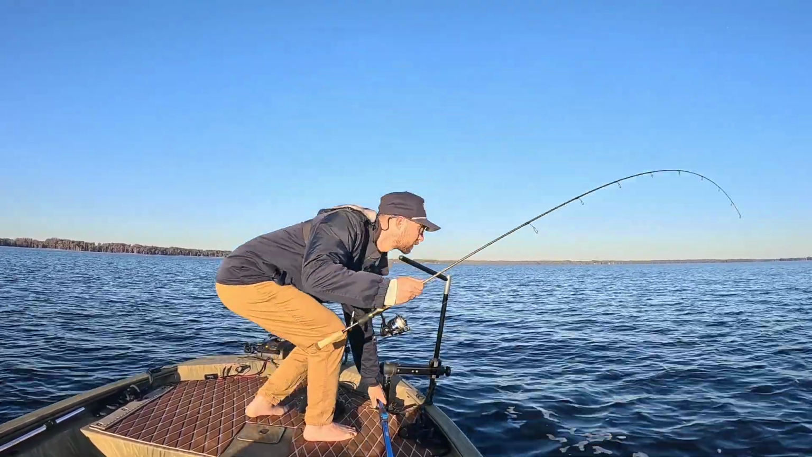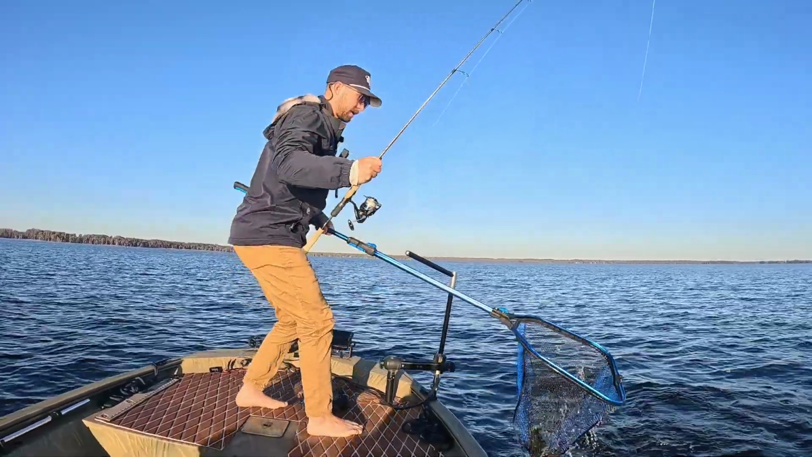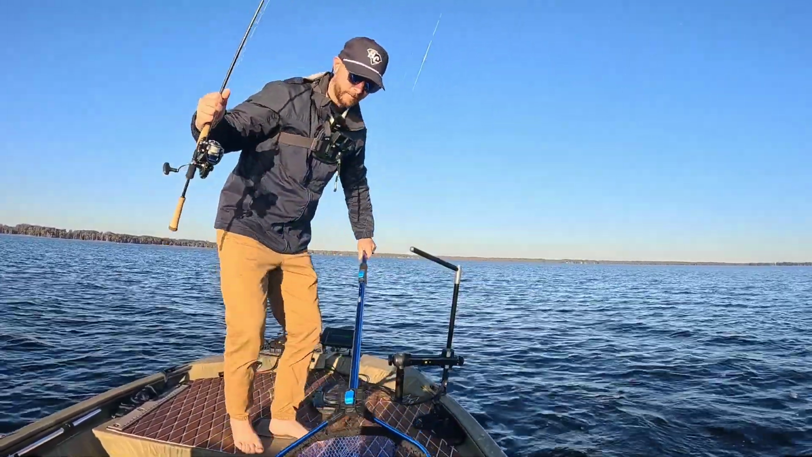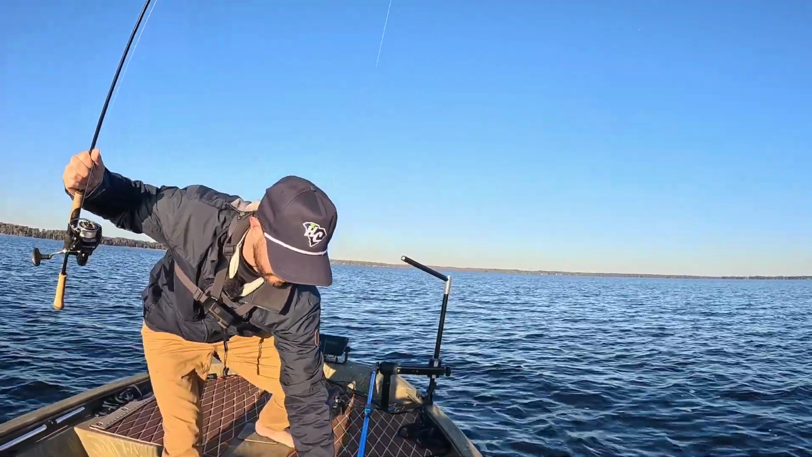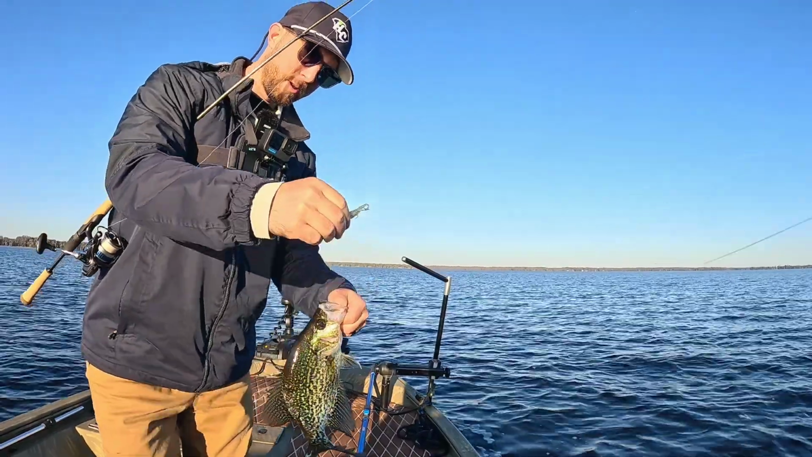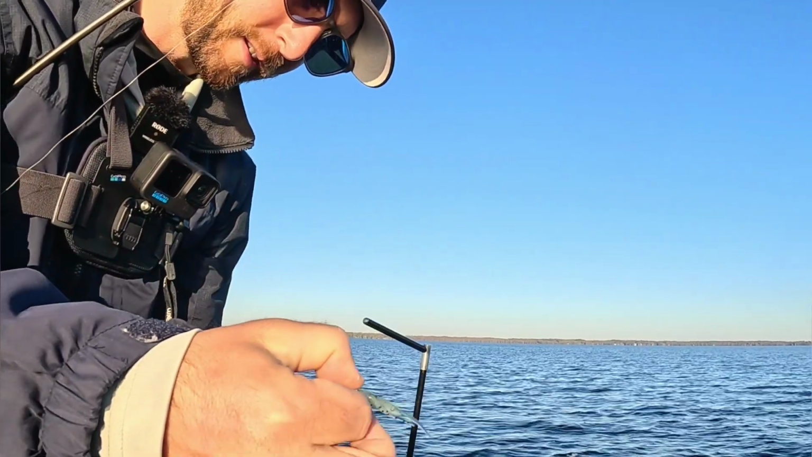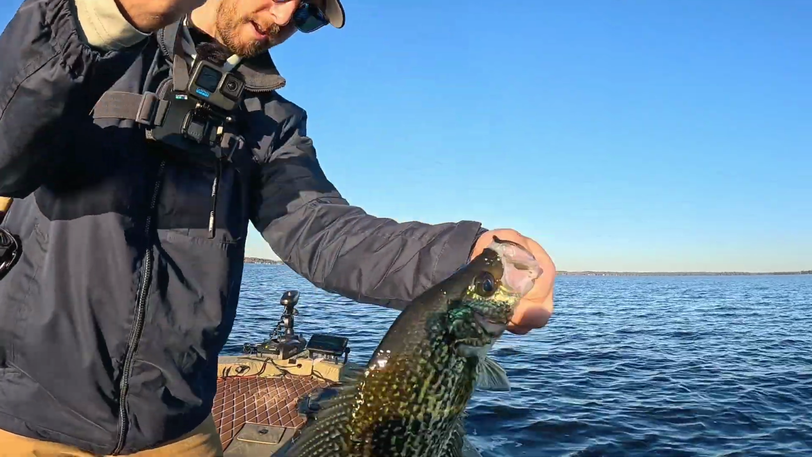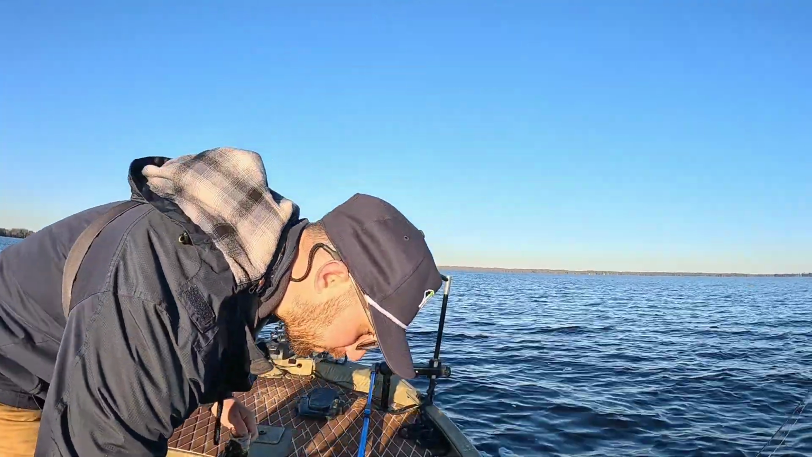And crappie, I think. Yep. First crappie of the day. Ha, had to change colors already. I threw the Carolina crappie color. A little bit of green, a little bit of black flake. Nice fish. It's the first one of the day.